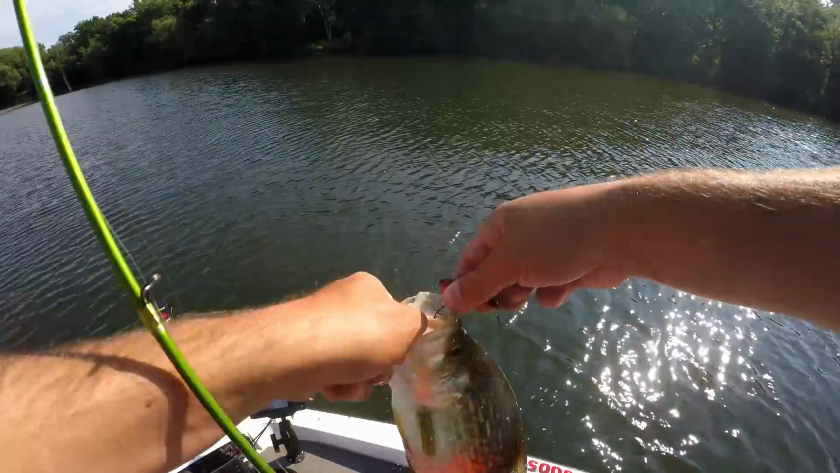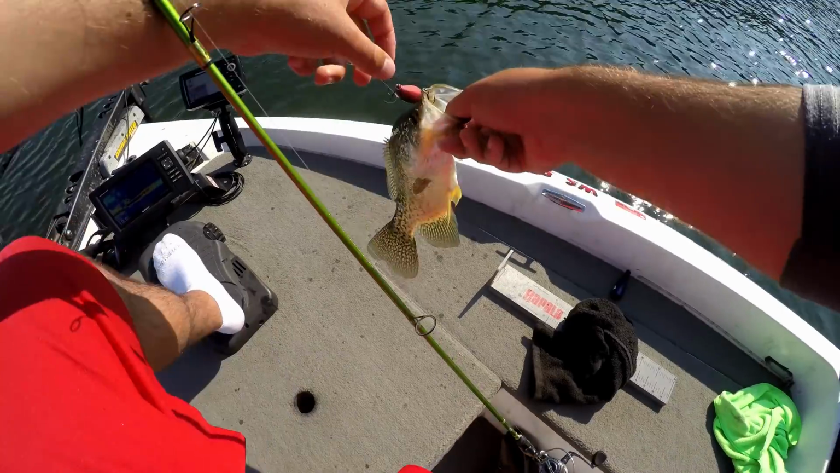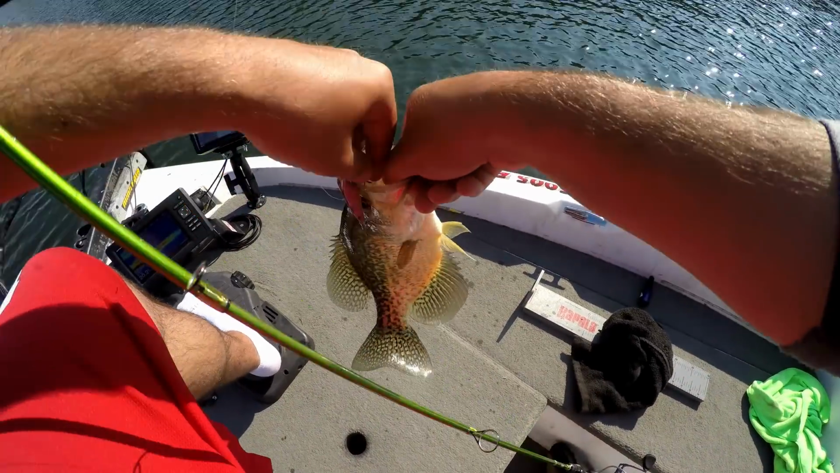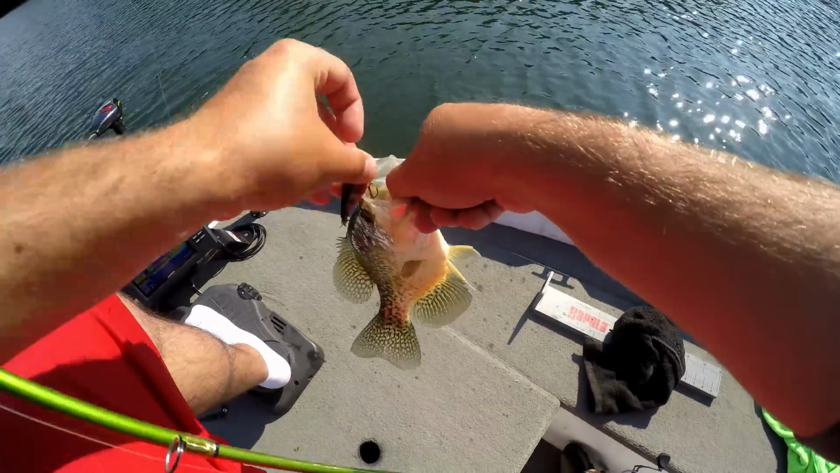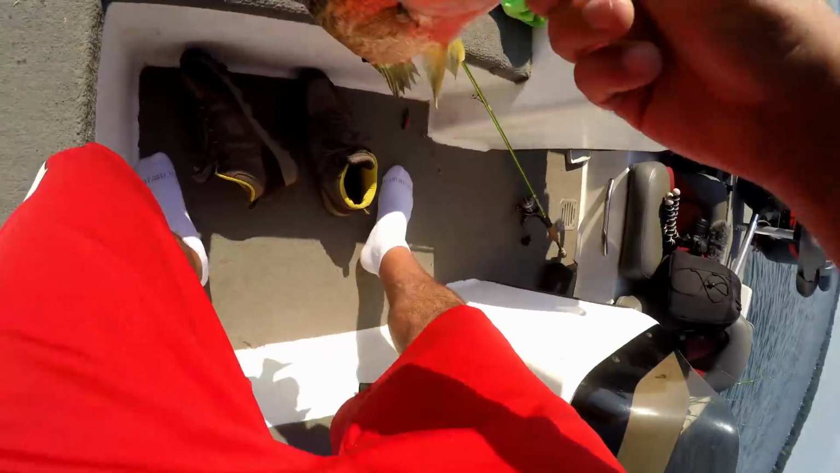I think it's, oh. Did you get the camera wet? You might have. It's another good one. Man, I wish I had spot lock on my motor. I'd throw a buoy out, but they're moving so dang much. What is this guy?